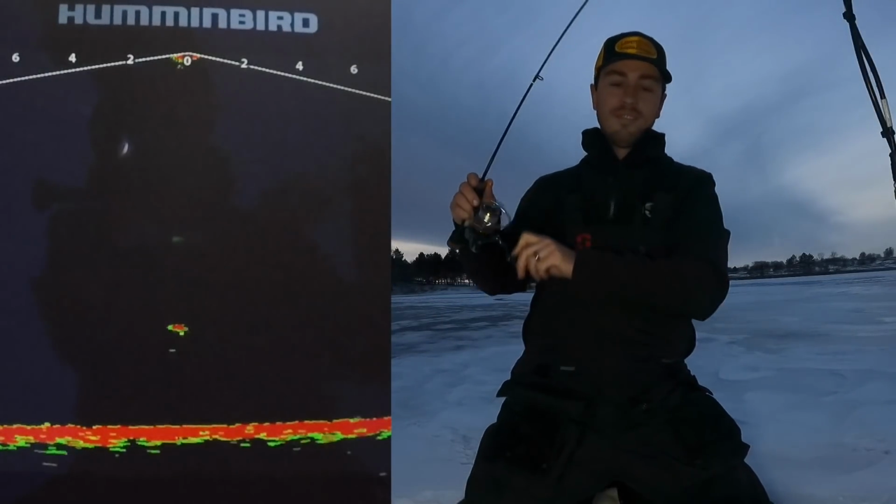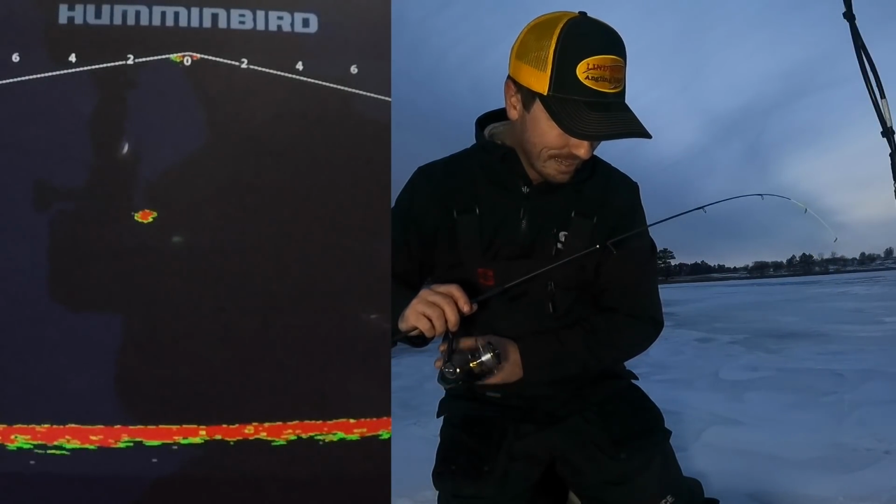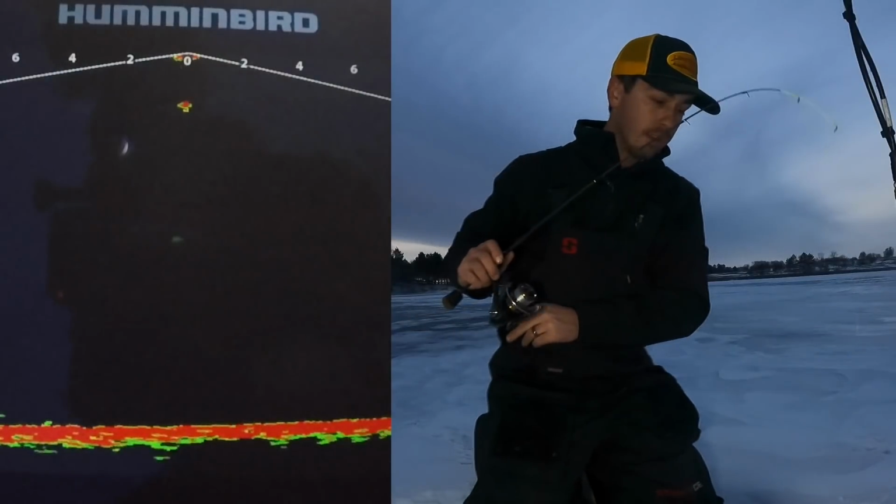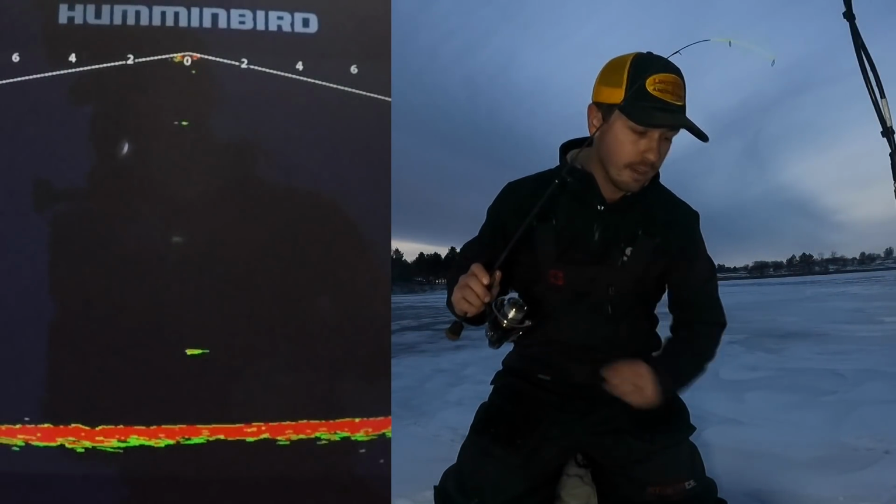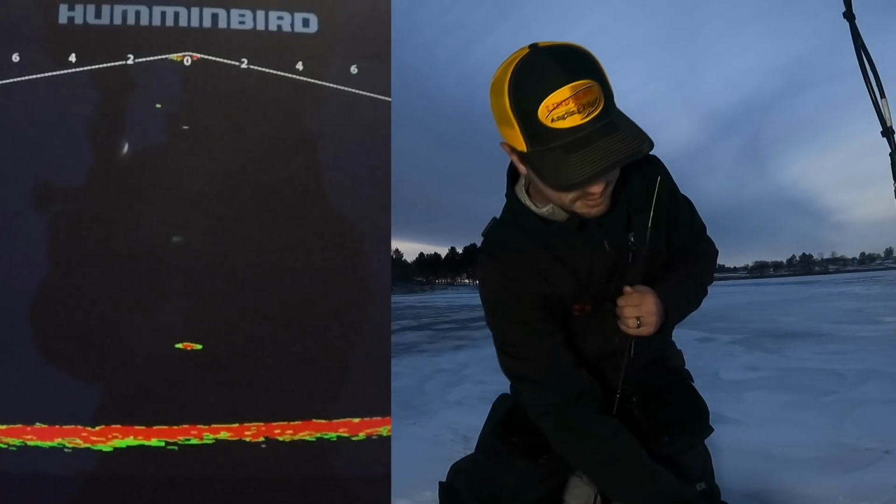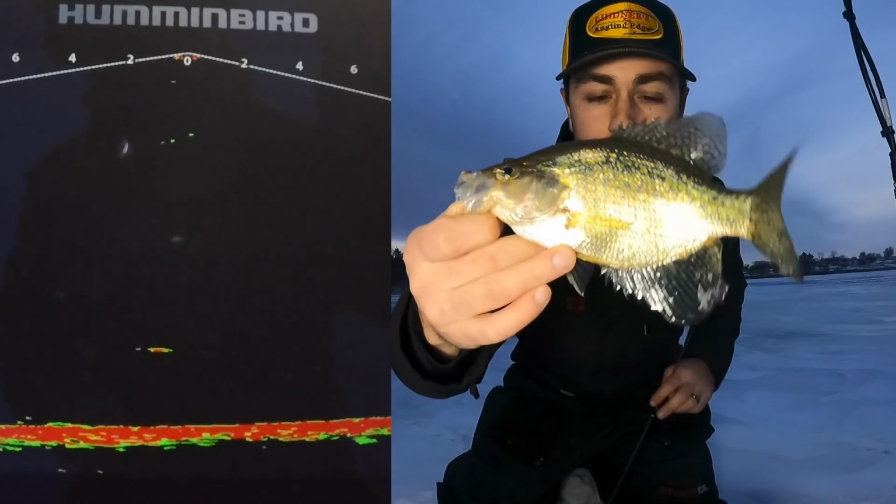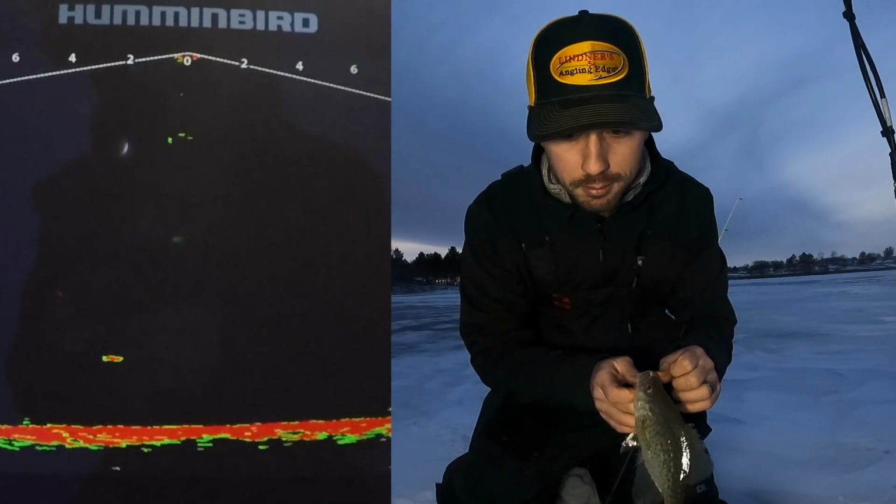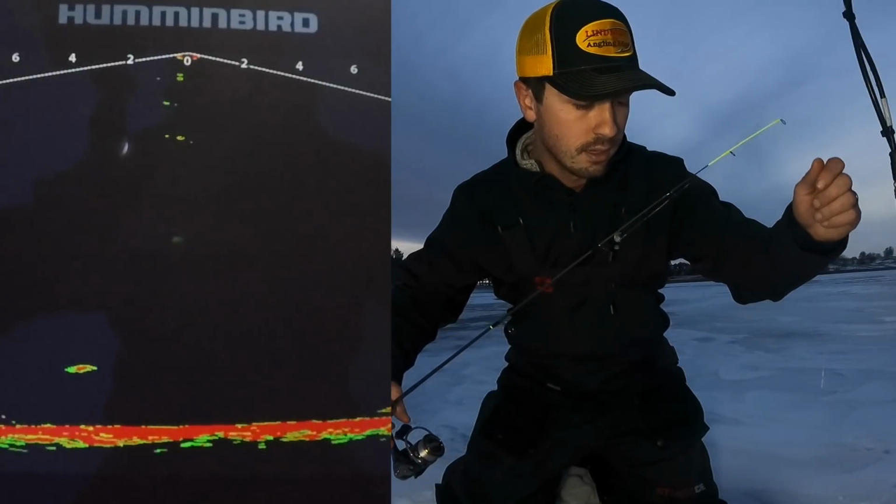There we go. Wow, that really didn't take long, did it? Right now I have the transducer in the same hole. It's possible we get tangled up on the way in here. I like to actually drill a second hole for this when I can. Oh man, and this is just a relatively tiny little crappie right here. But because we're fishing in pretty darn deep water, we have to keep what we're catching today. So I'm gonna drop back down.